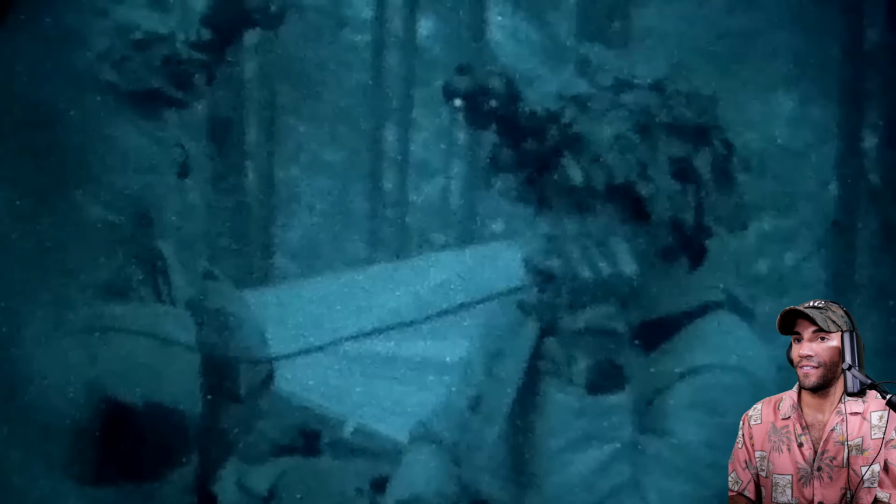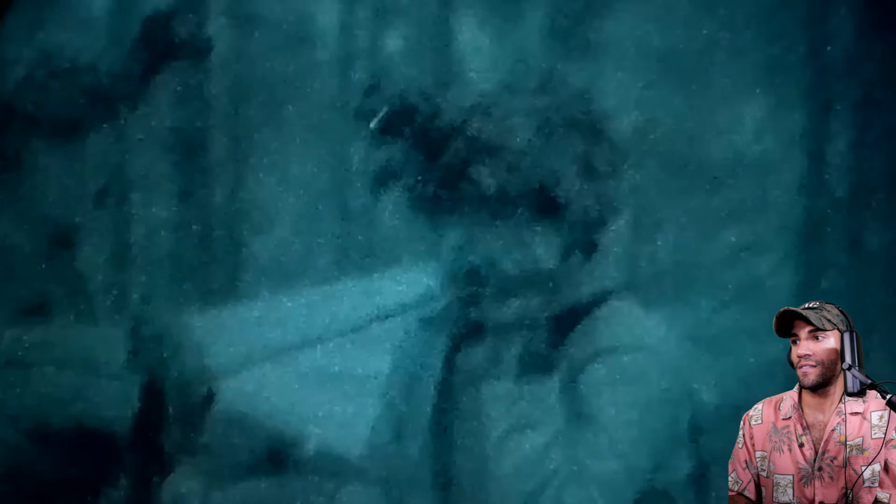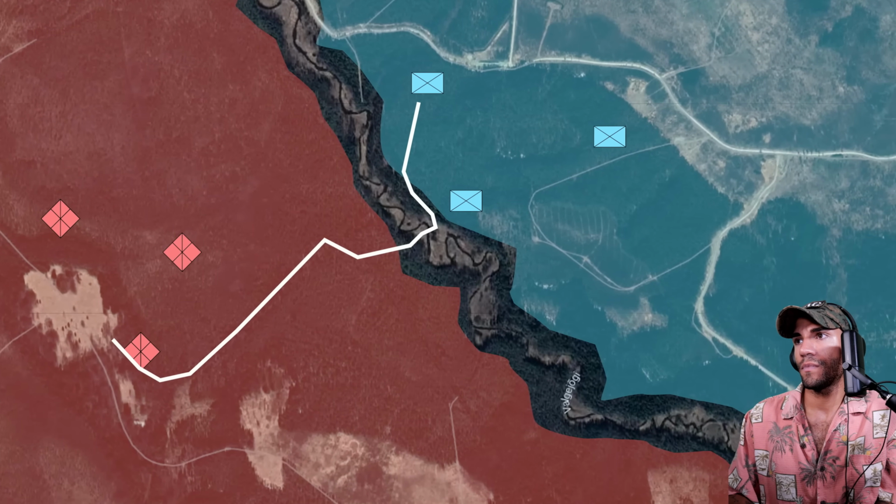Going against someone who has thermals, not having thermals, you feel like naked. You gotta be careful where and how you're moving. Fire support, medical support if we are wounded there. The mission really is simple. Try to go there, open the fire, and go back.